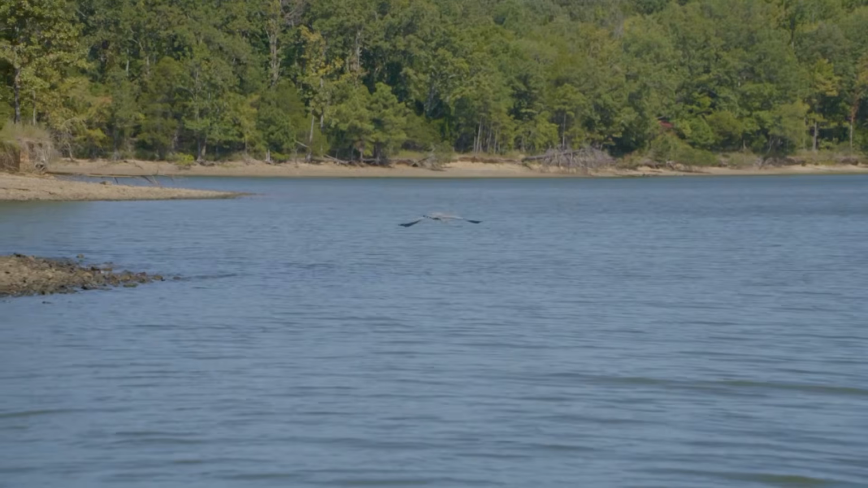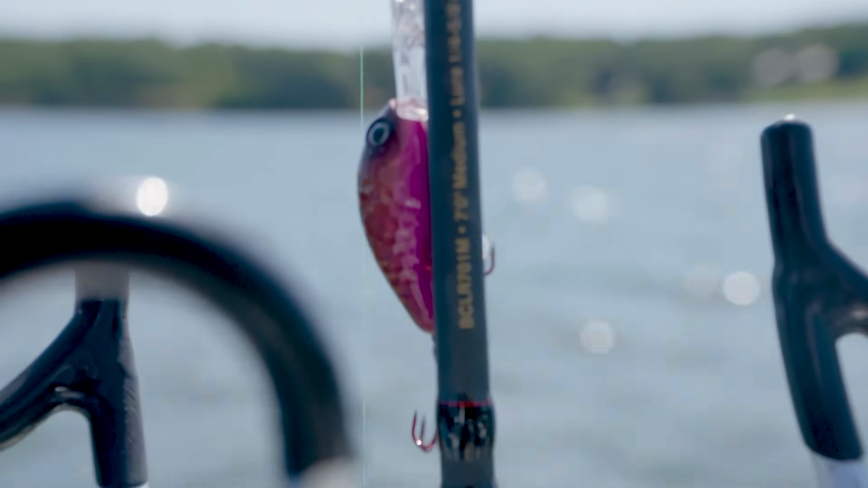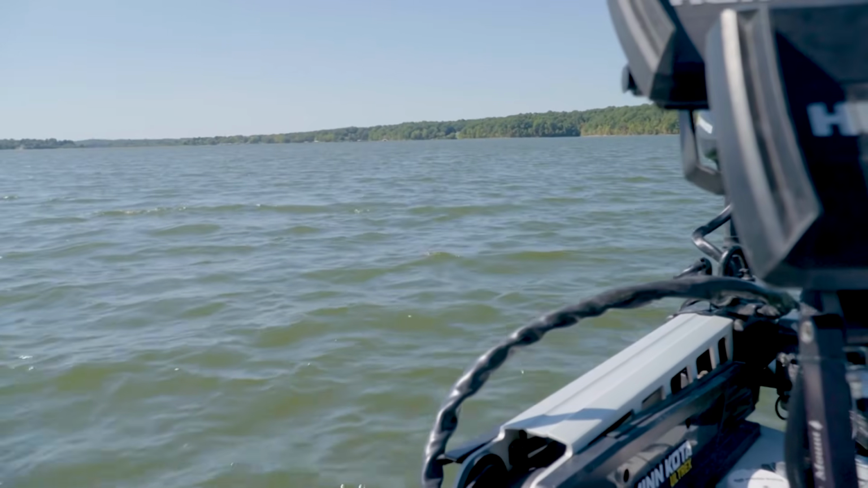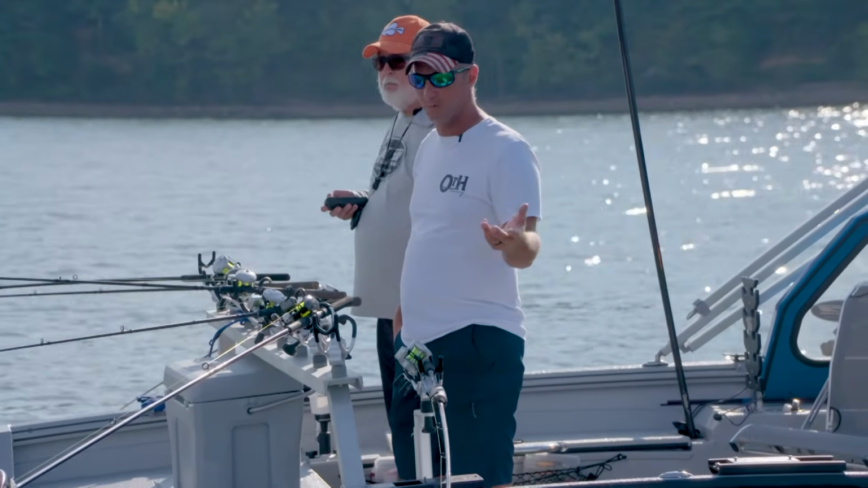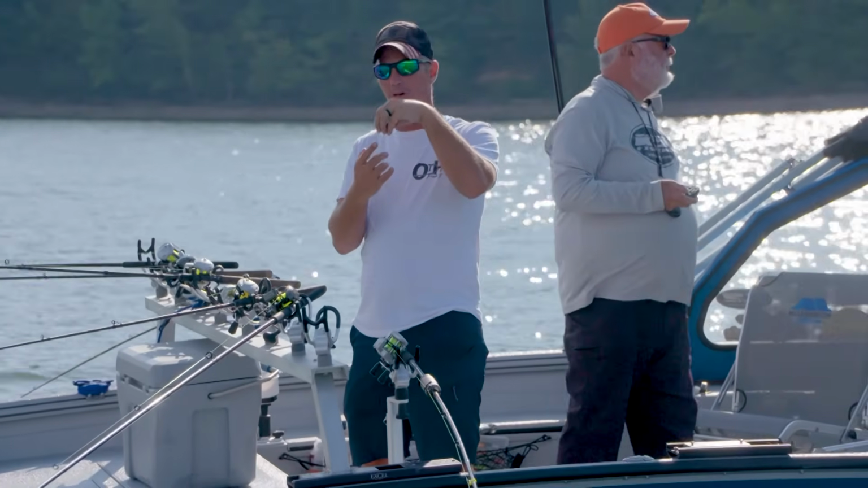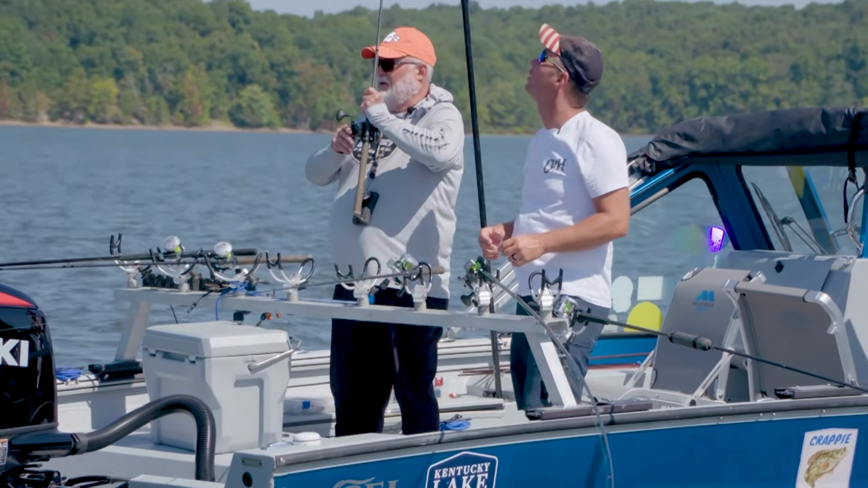One setting up on top of that, setting right up on top of that brush pile. That's usually an active fish. That's what I tell people. I don't care what kind of electronics they're looking at, whether it's down or side or any electric sonar. Yeah, forward-facing sonar. If you've got that lollipop sitting on top of a stick or a brush pile, that's generally your active fish. And most of the time, they'll bite just about anything you put in front of them.